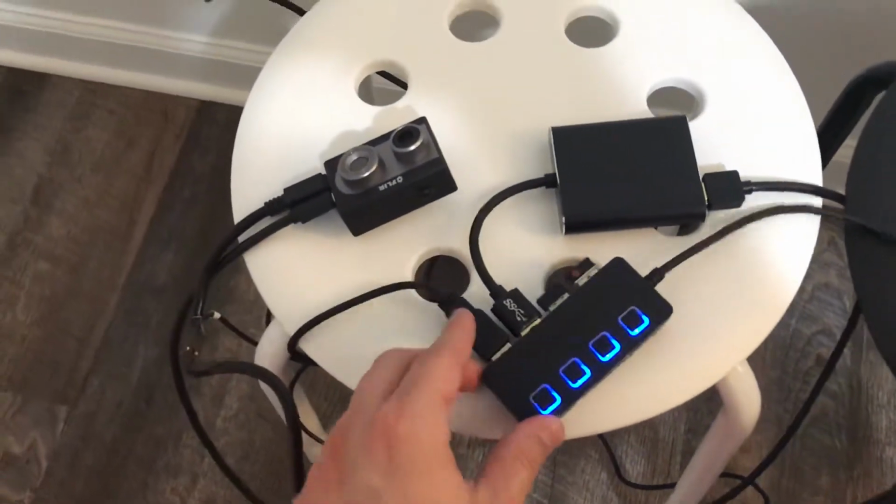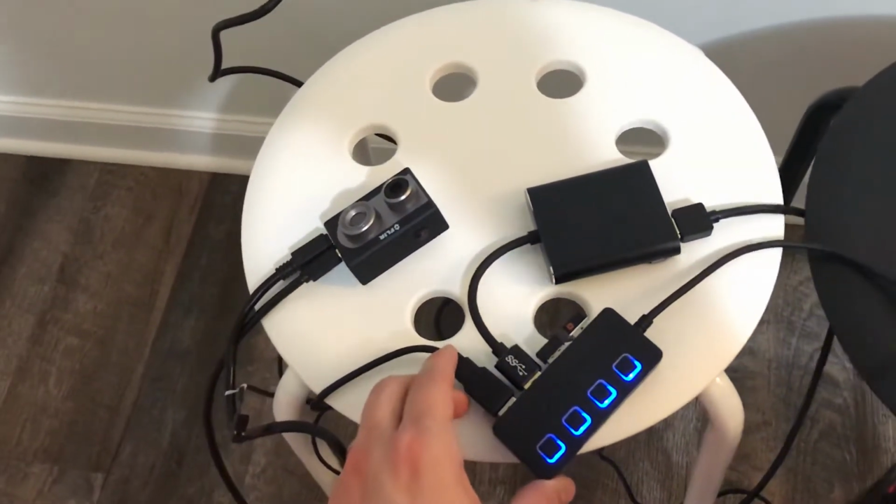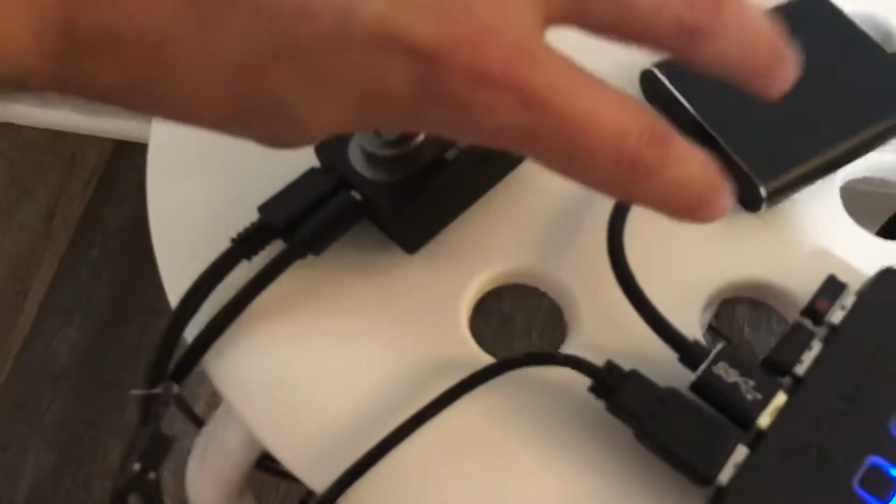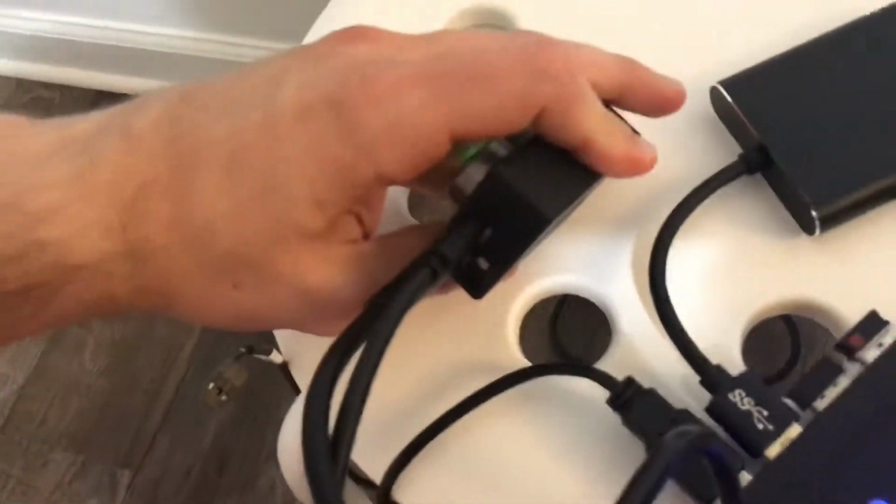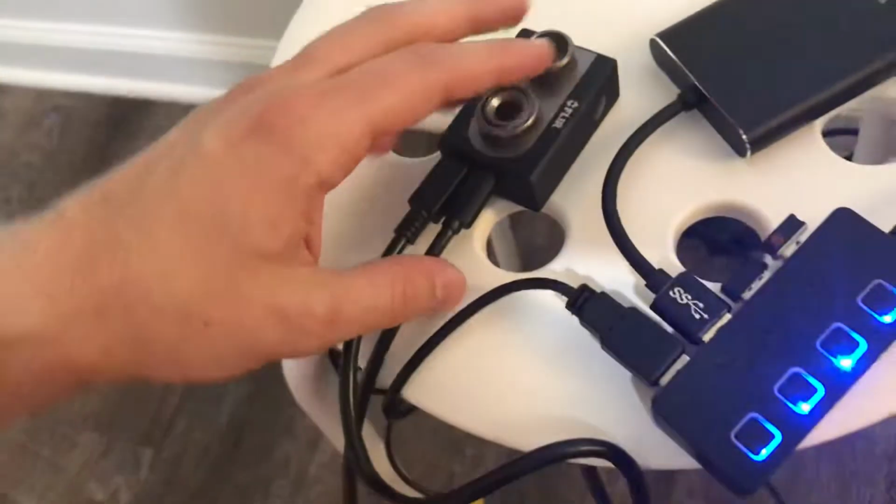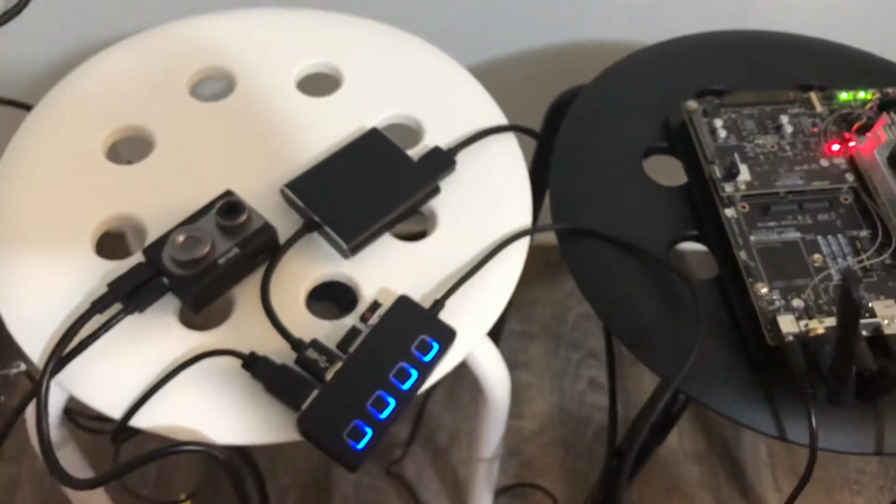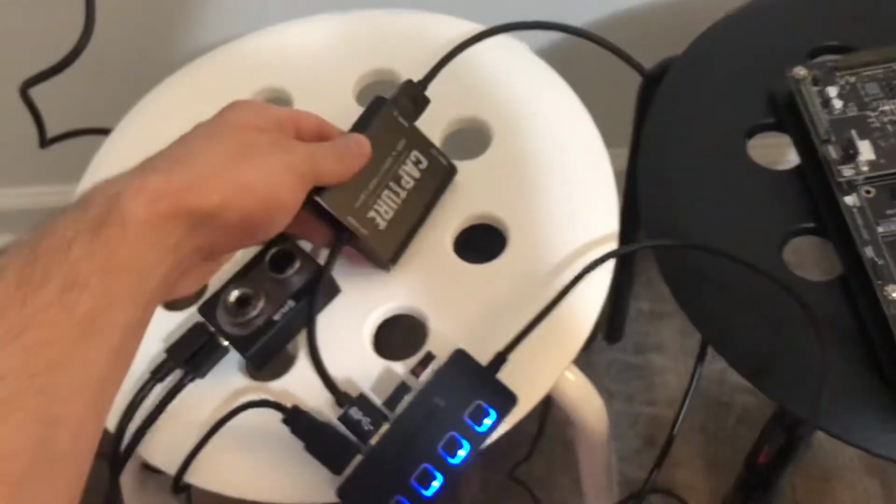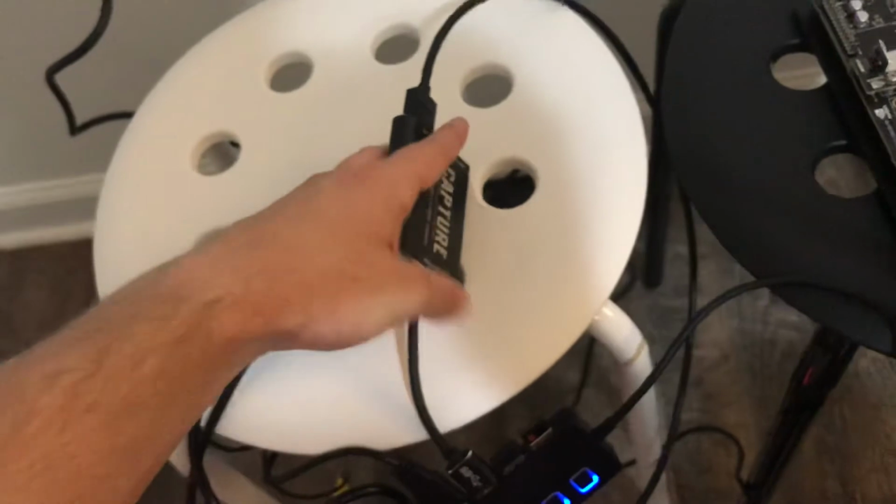Unfortunately the camera has to be always powered on with a USB. Now we use the HDMI output of the FLIR Duo, right? You see that it has 2 outputs. The micro HDMI output connects to a HDMI to USB converter.